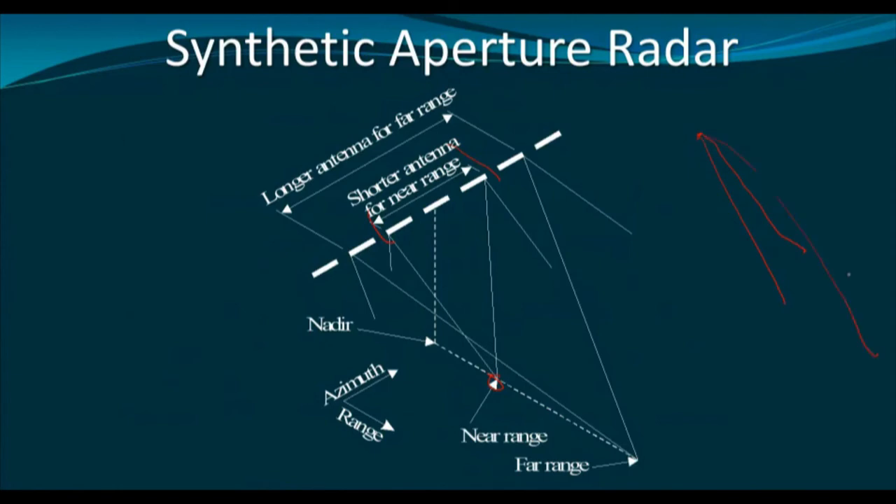At the far range it will be much wider, and wider I mean, when the object is at this location, this will come under the illumination at the far range, but at the near range, if we place the object on the same line, it will not be illuminated by the radar beam. That means for an object at the far range, we will have a longer antenna, and for an object at the near range, we will have a shorter antenna.